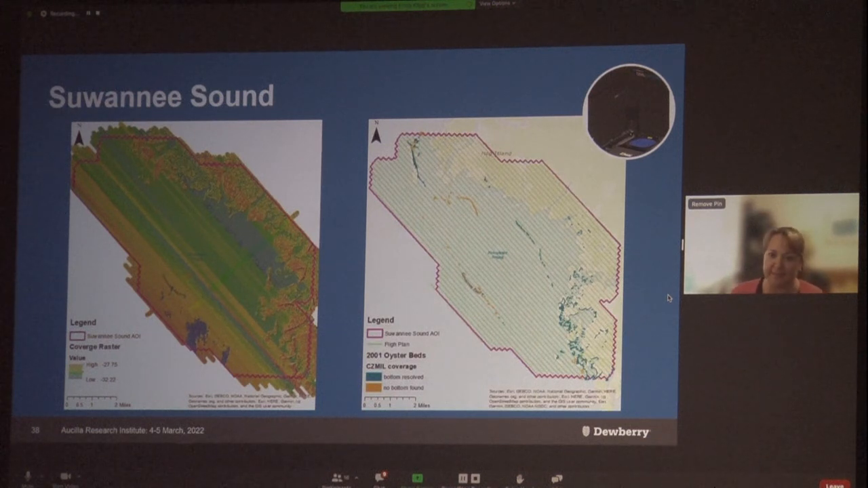So that being said, even though at first glance it really doesn't look like we got a whole lot of bathy returns, there's definitely a lot of water surface going on there. This area has a very mucky bottom, turbid waters most of the time. So we didn't expect to see a whole lot. However, we were able to get bottom returns for 88% of the oyster beds in this area when compared to a shapefile from the 2001 Suwannee River Water Management District Estuary Oyster Habitat Mapping Project.